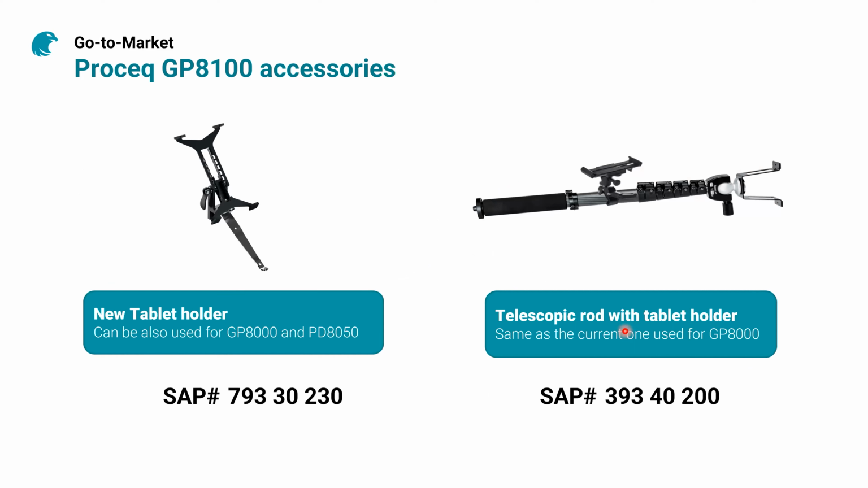There are a few accessories that you can buy as extras. So there's a tablet holder, which, as you may remember, you can insert into the hole on the left side of the GP8100, and you can have your iPad on the GP8100. And this is a telescopic rod, ideal for people that are collecting floor data, and they have large areas that they would like to scan with ease and speed.